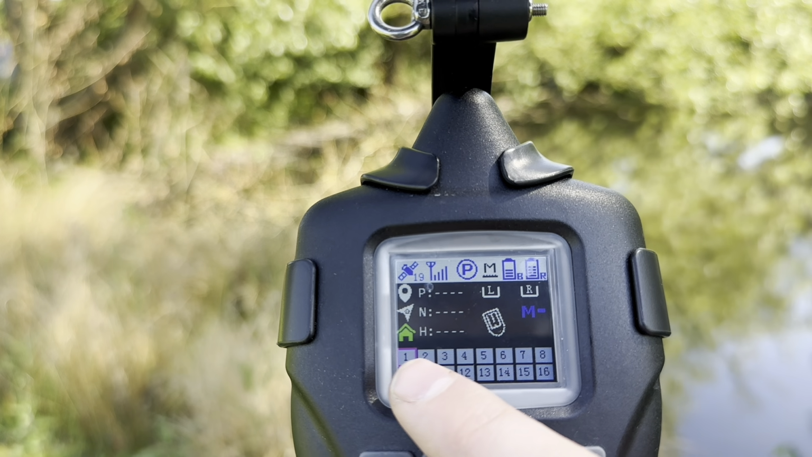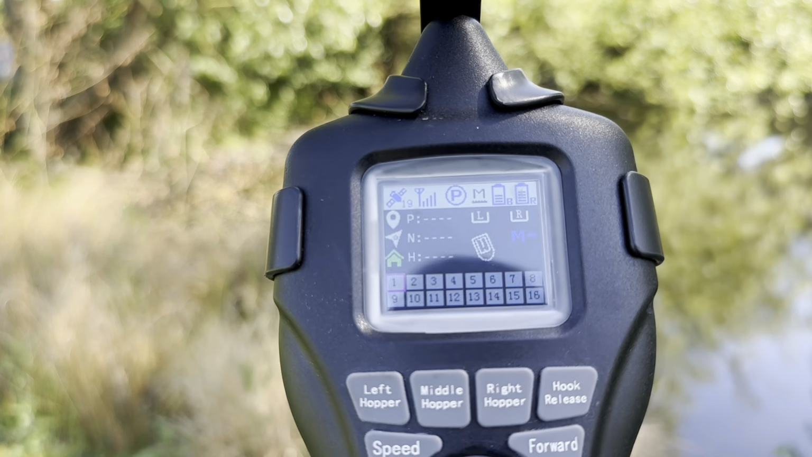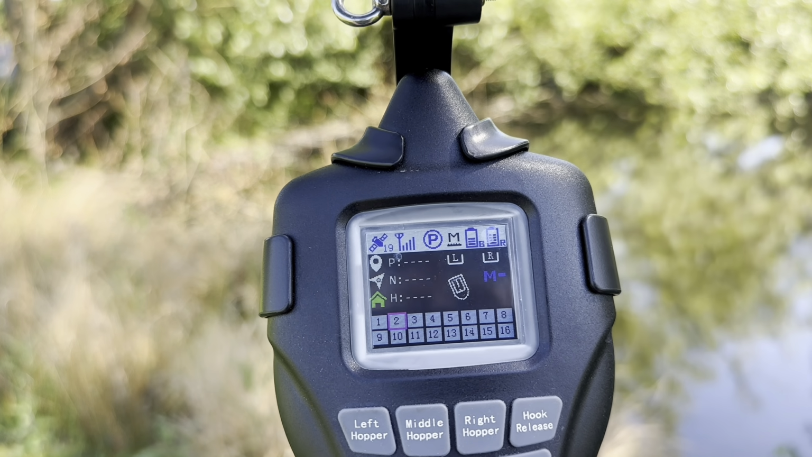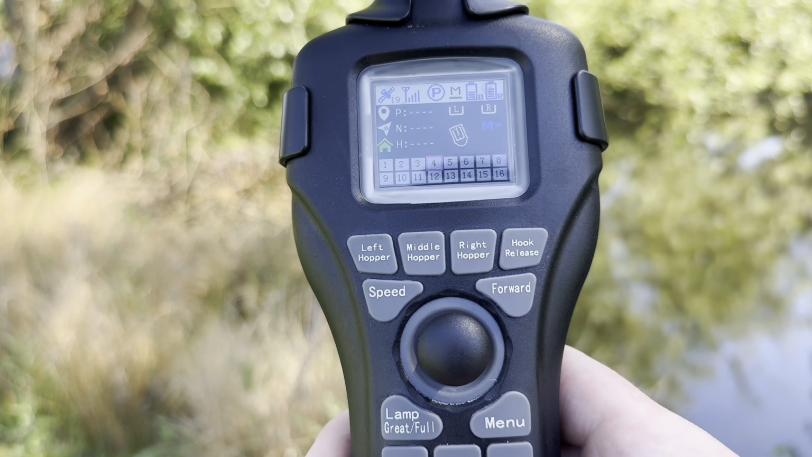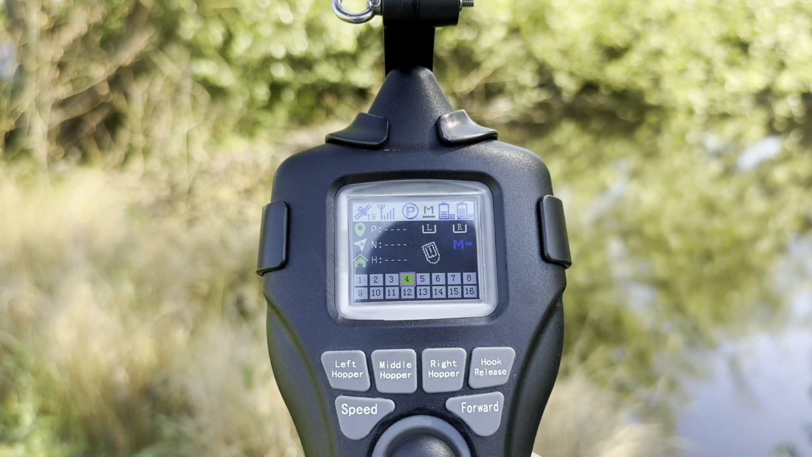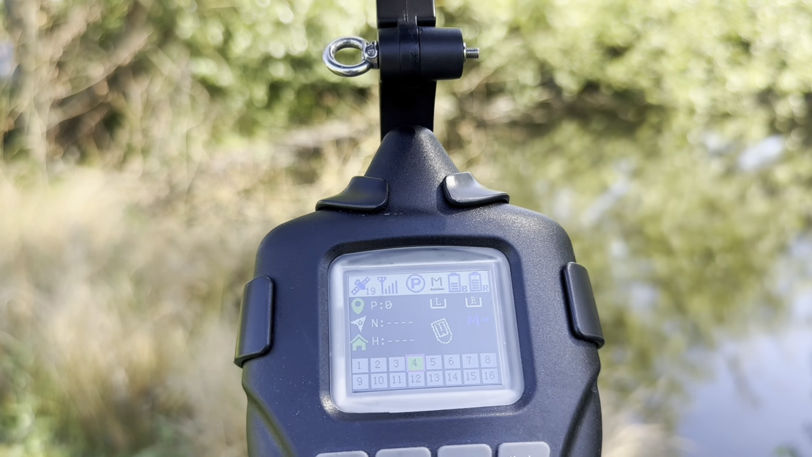You will see that number 1 is outlined in purple. That is the current GPS location we are hovering over. And if I cycle between that using this little directional pad here, you will see that the purple box will move along. And I will just quickly now demonstrate what will happen when you save a point. So if you press save point, you will see that that box will go green. But again, I'll move into the GPS side in a bit more detail in a moment.